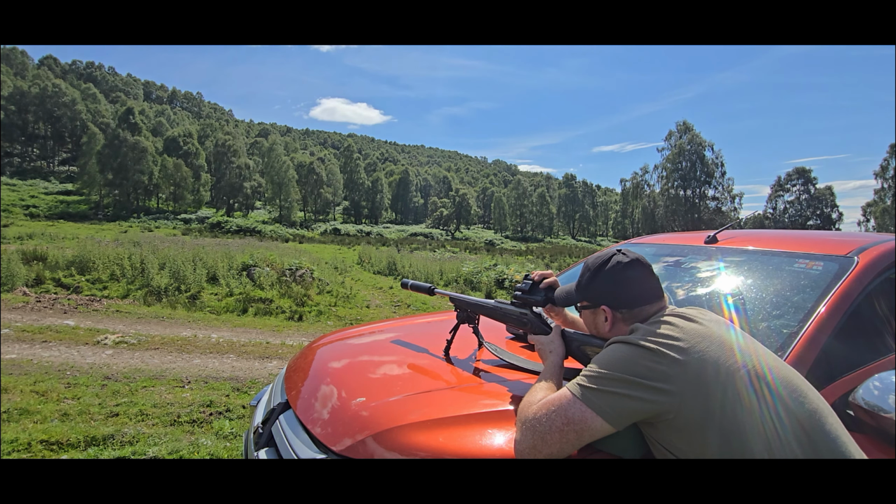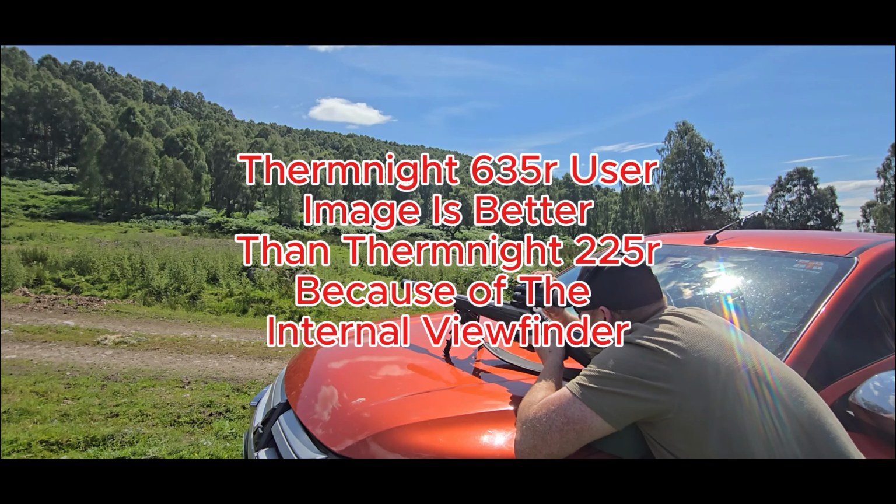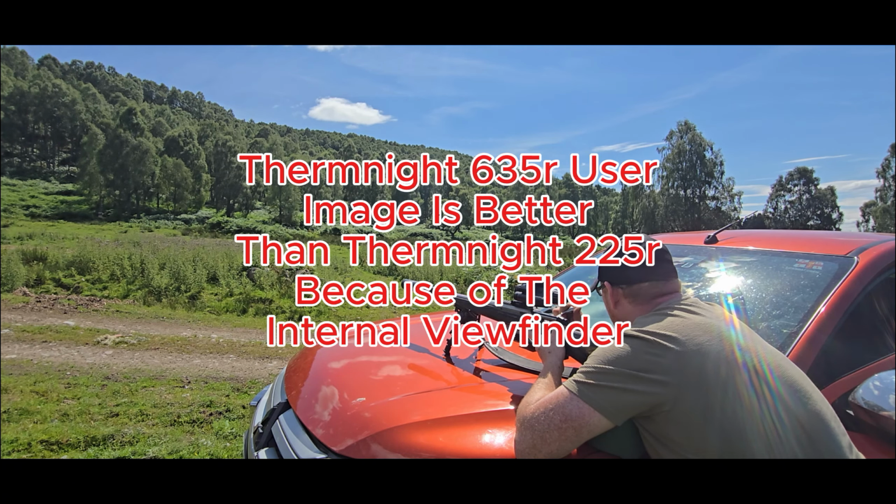Clarity on the 65 day scope is far better than the 225. Far more refined.